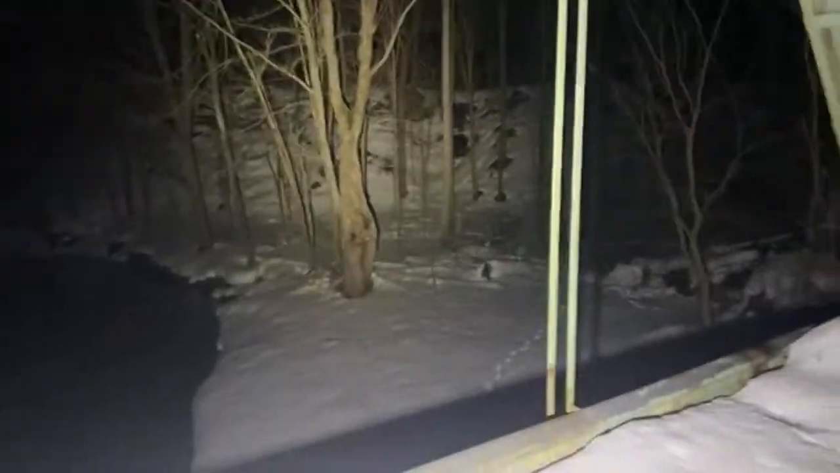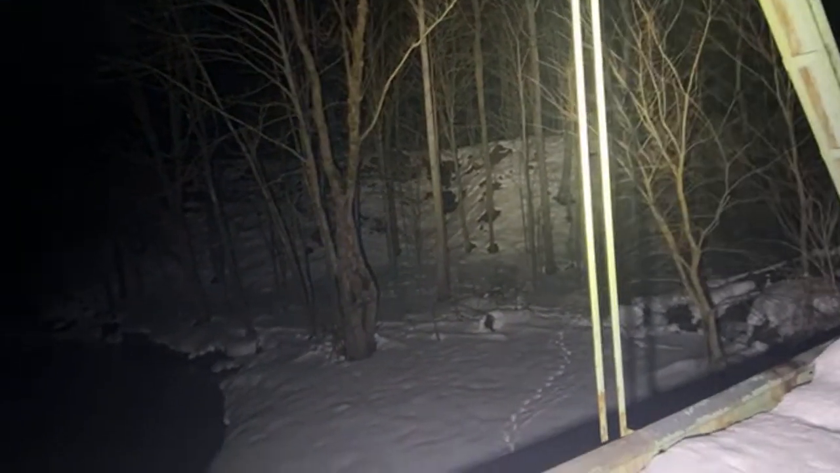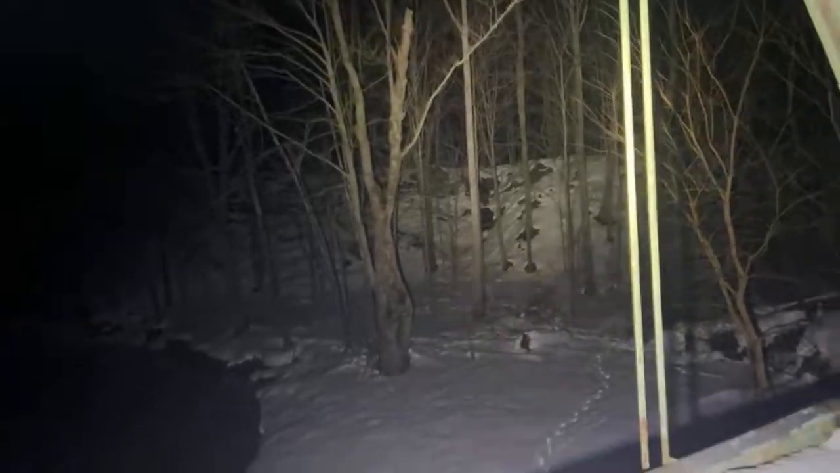So lots of animal prints down there. Water over here. When the thermal was working, I was catching some signatures up on top of that ridge, right up around in there.